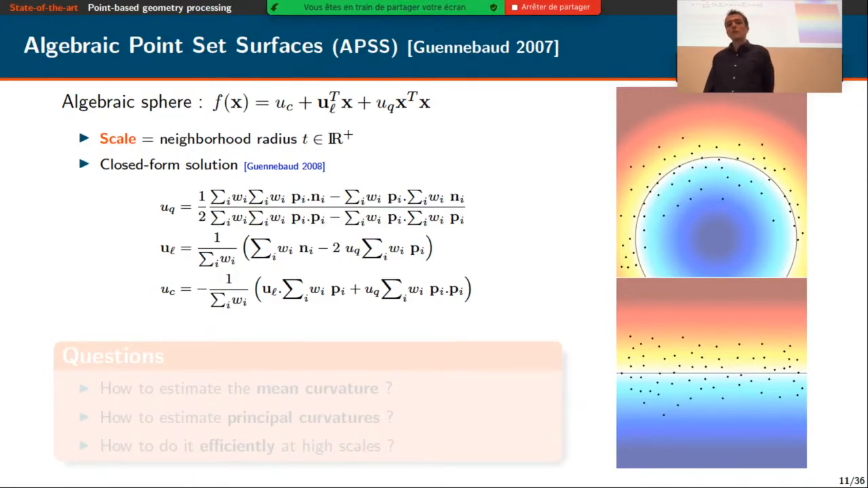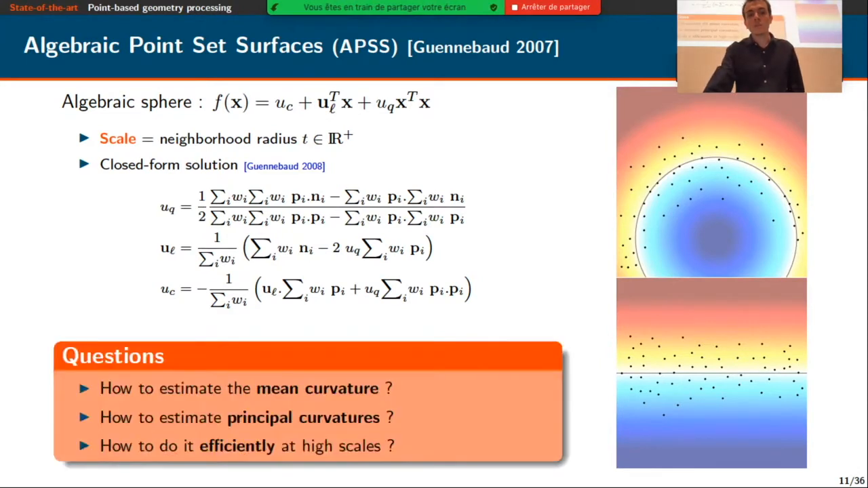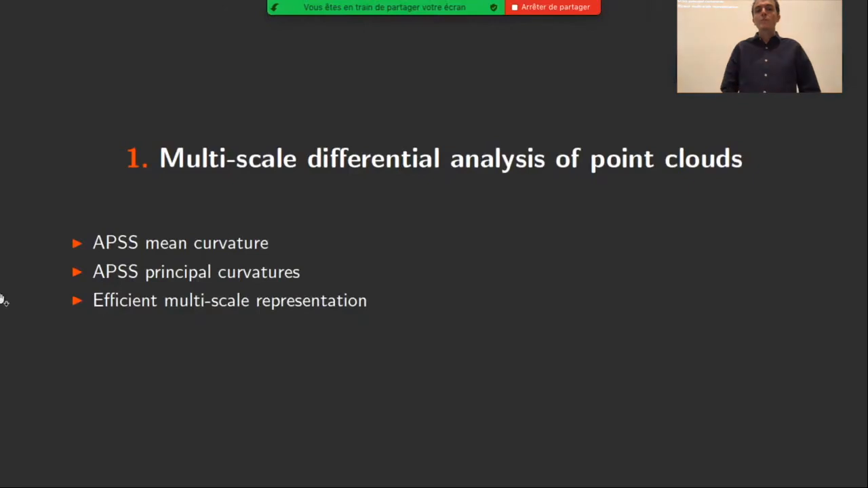So now the question is how to locally characterize the surface of the APSS, and more precisely, how to estimate its mean curvature. And since the algebraic sphere is an isotropic shape, how to also estimate the principal curvatures of the surface. And how to do it efficiently, especially at high scales, when the radius of the neighborhood reaches very large values. So I'm going to answer these different questions in this first part on multi-scale differential analysis of point clouds in order to locally characterize the point clouds.